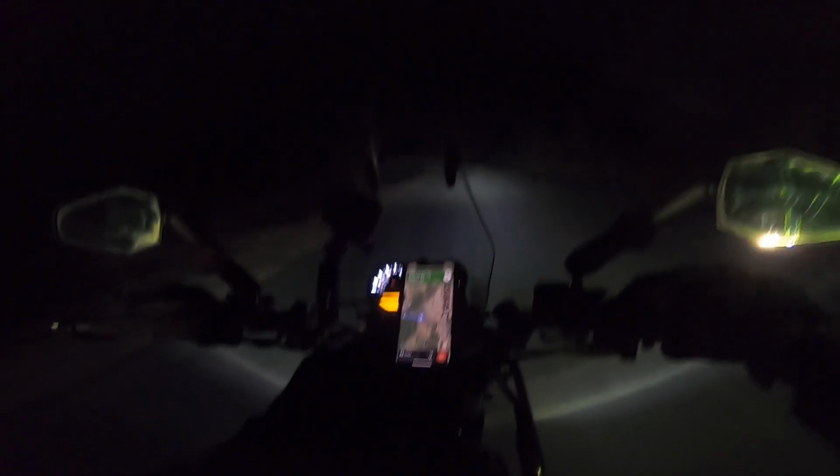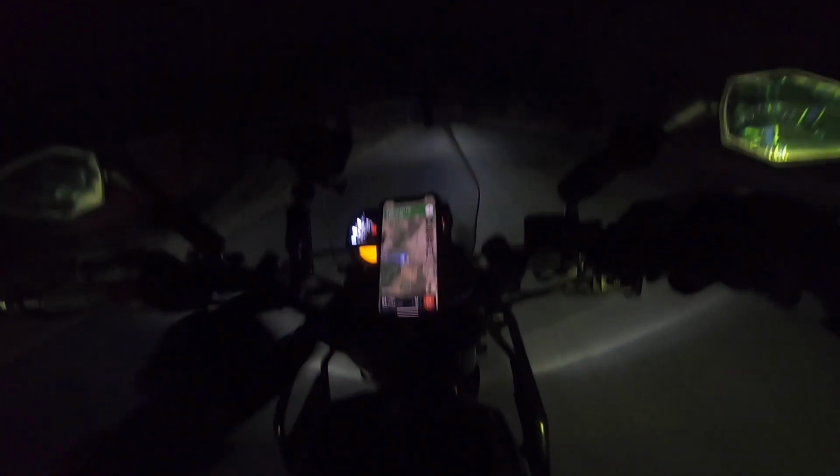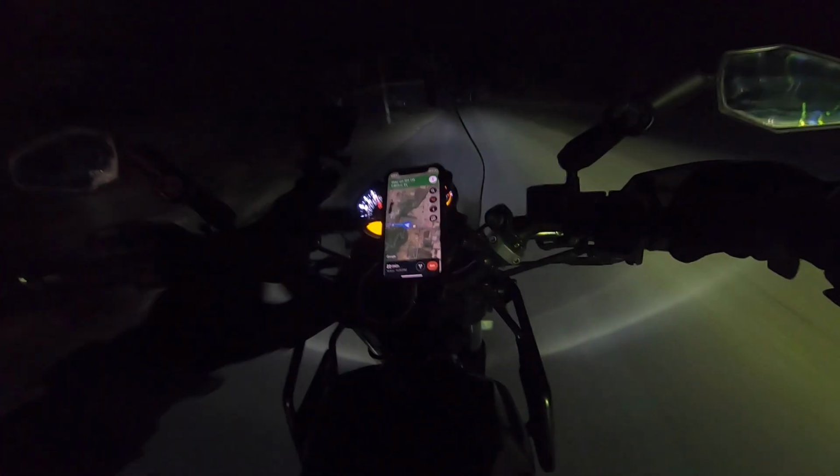Oh, there's a big mountain on my left hand side. A lovely, lovely trail. This is supposed to be a trail that climbs up the mountain. Fantastic.